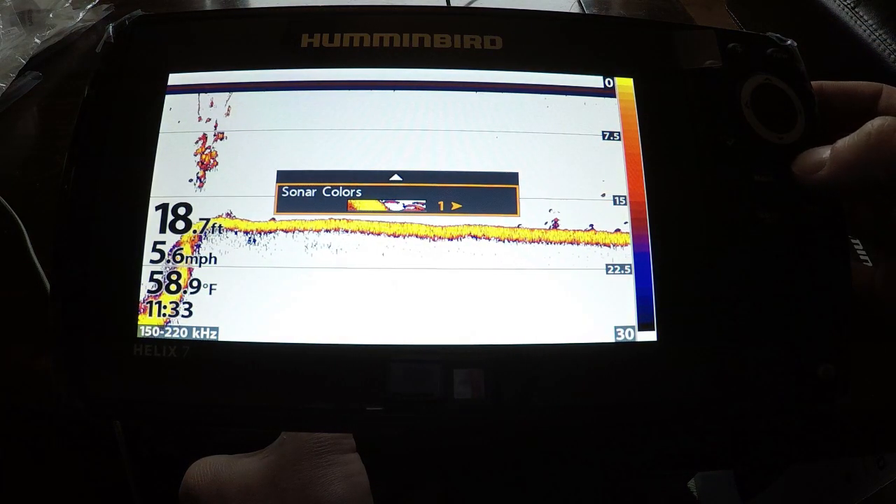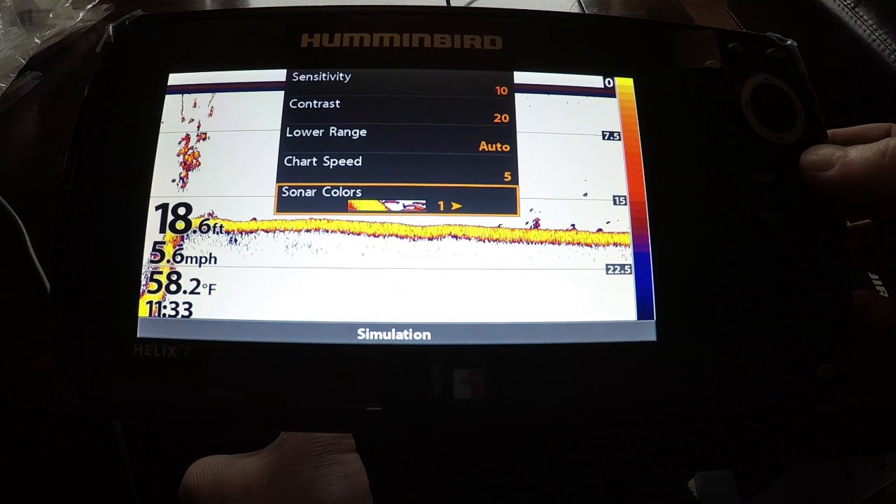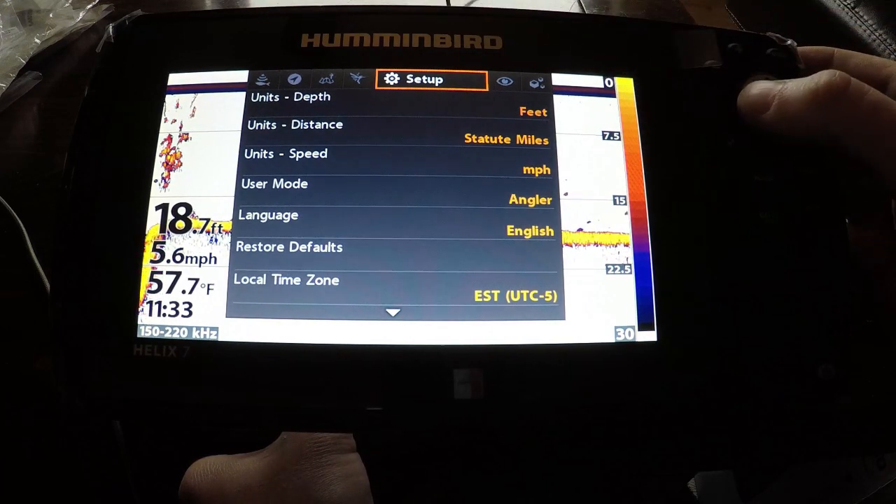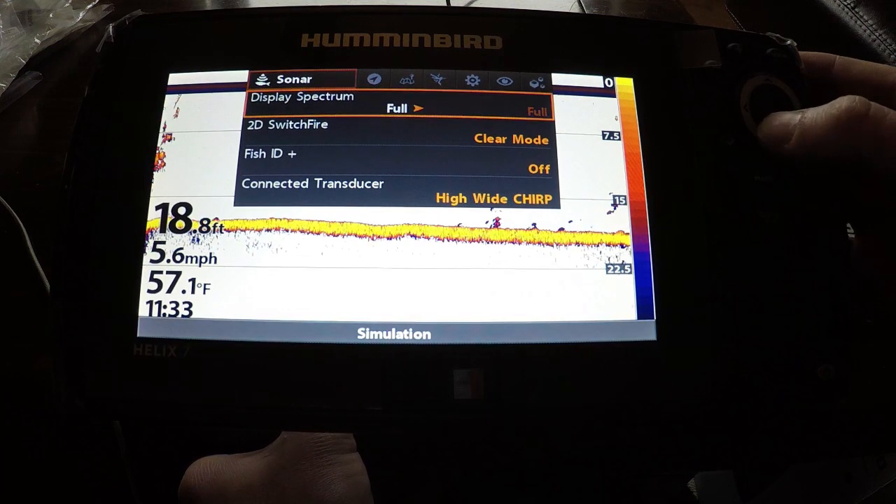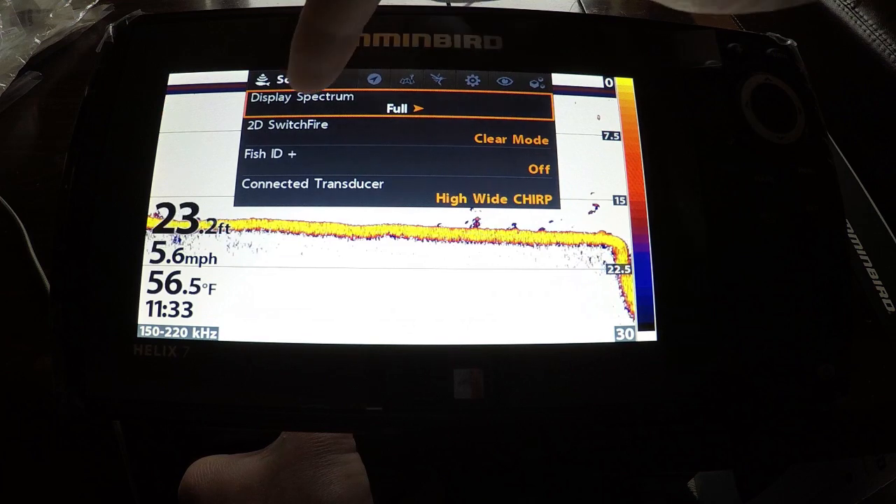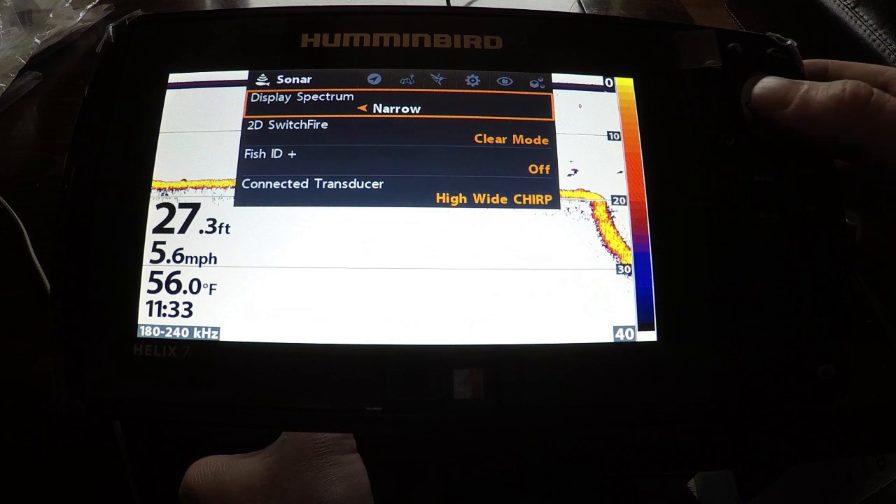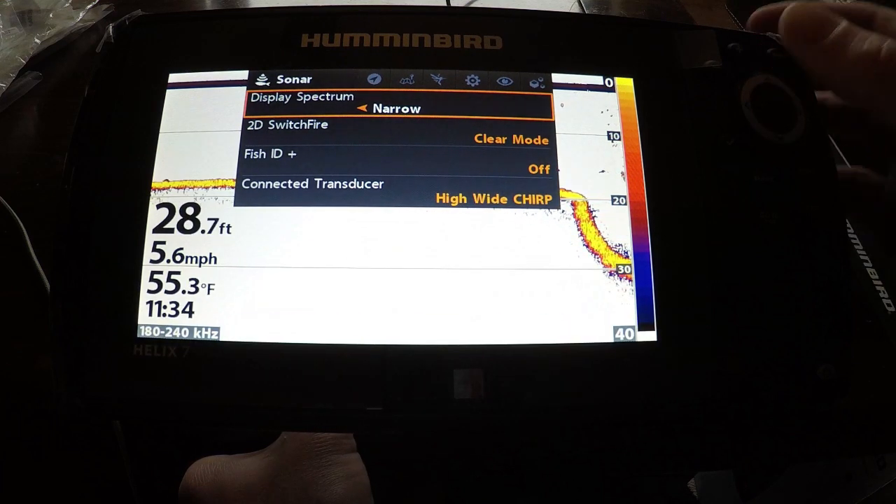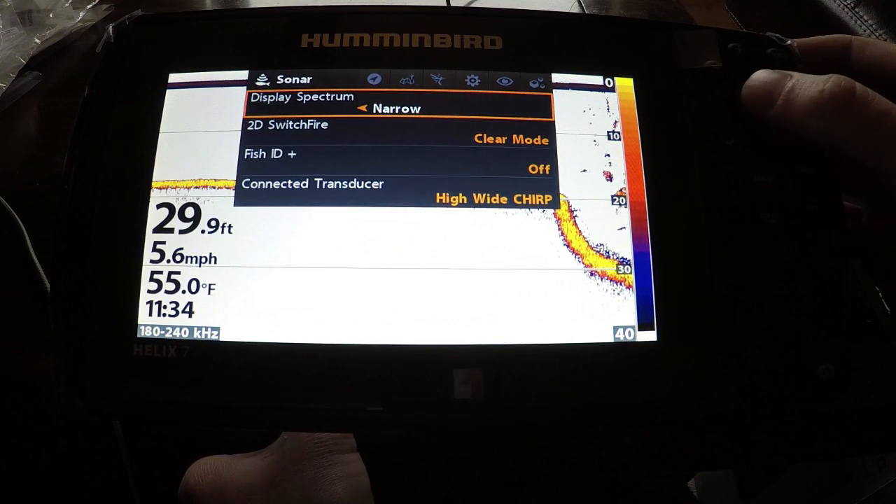Now, if you want to get into your main menu, just exit out of there and hit the menu button twice. Twice will get you to the main menu where all your different settings are going to be. Now, you have your display spectrum. This is the dual spectrum transducer, and you can change this to full, wide, or narrow. The narrow is going to give you a smaller cone, being able to dial in on individual fish down there 20 foot below the boat.